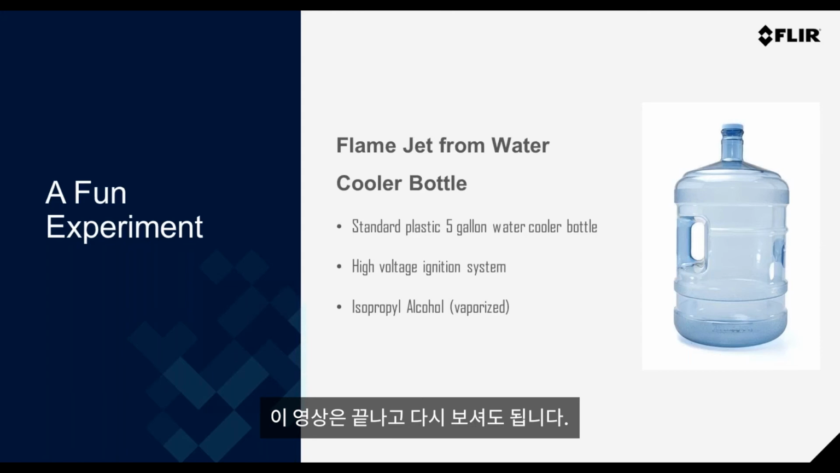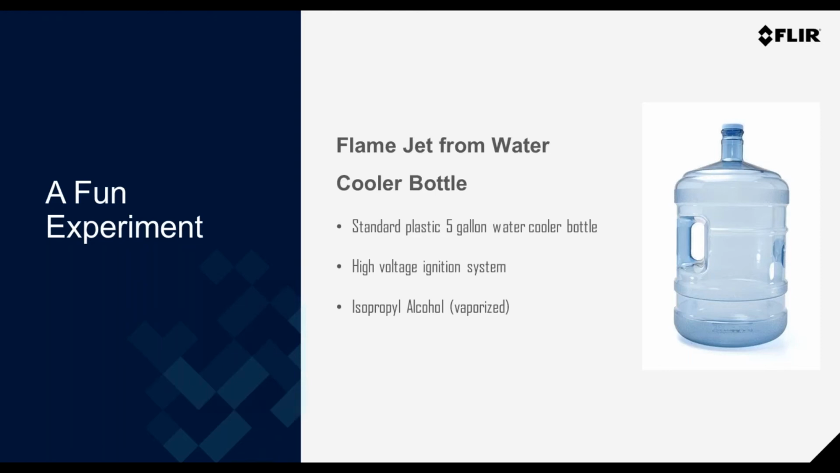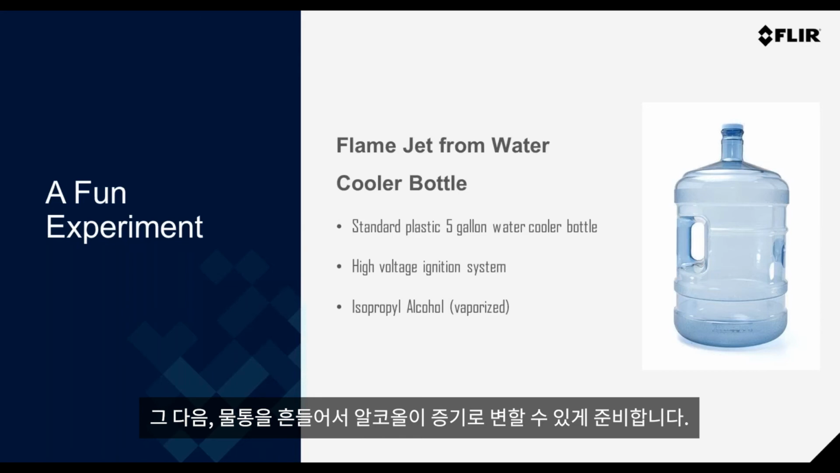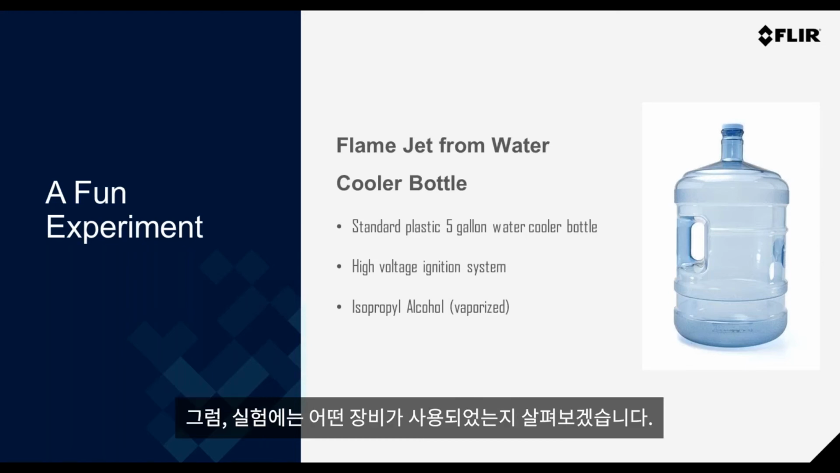You effectively take a 5-gallon plastic water bottle, drill a few holes, put an ignition system in it, and put a little bit of alcohol in there, and move it around to get the alcohol vapor. Maybe something not to try at home. But with everything set up, let's look to what type of apparatus we may want to add here.